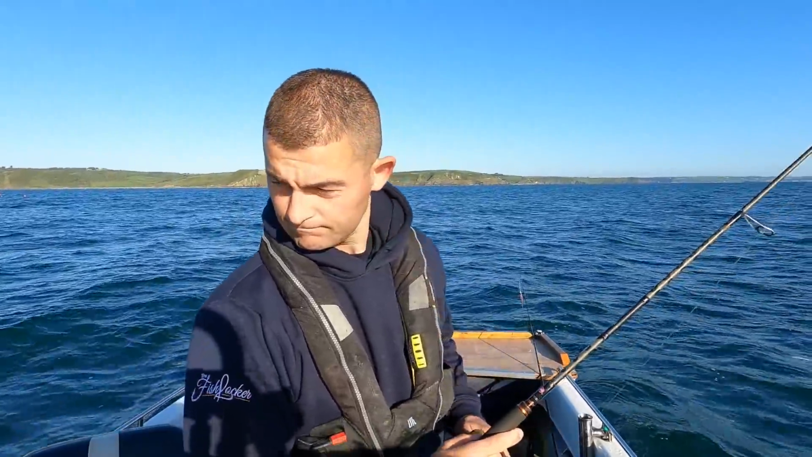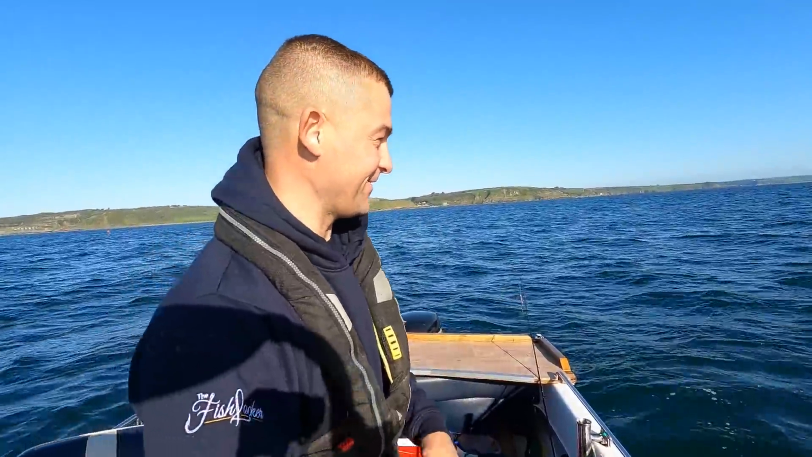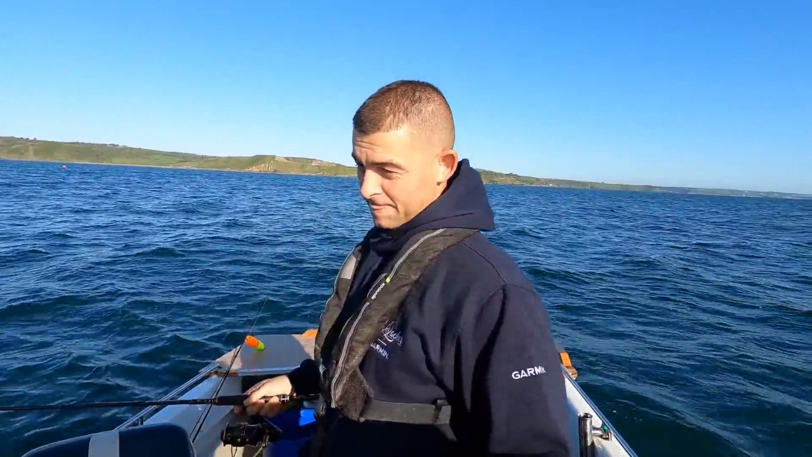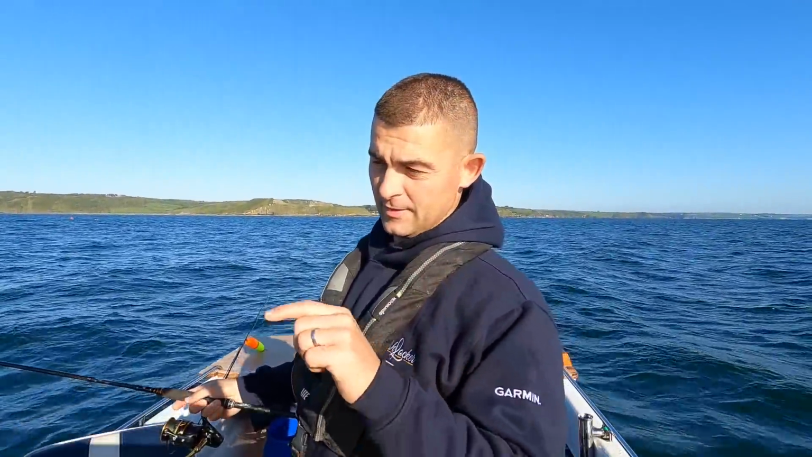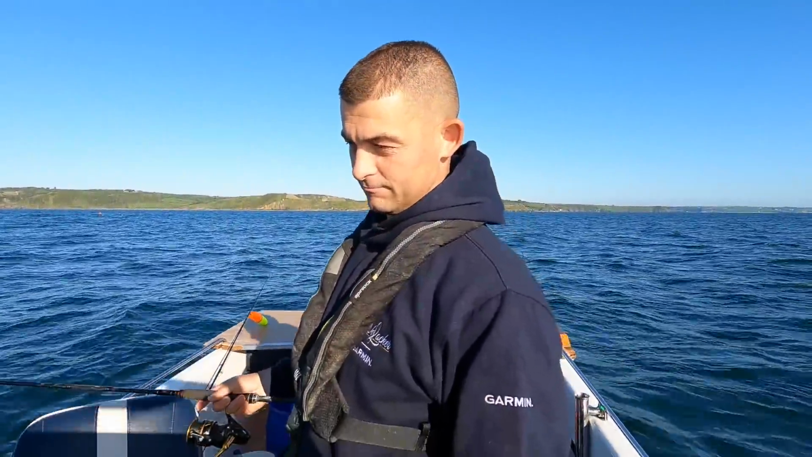I've put the Livescope Plus on. Yeah, that is pretty special. You can see all the individual fish down on the sea, but what we're coming up to here is, as the tide is going down over a bit of reef, I can see the fish on the Livescope sitting on the back side of the rock.